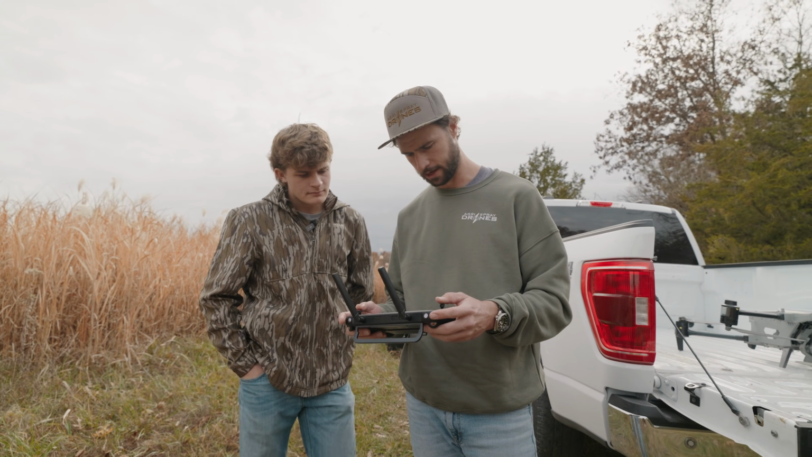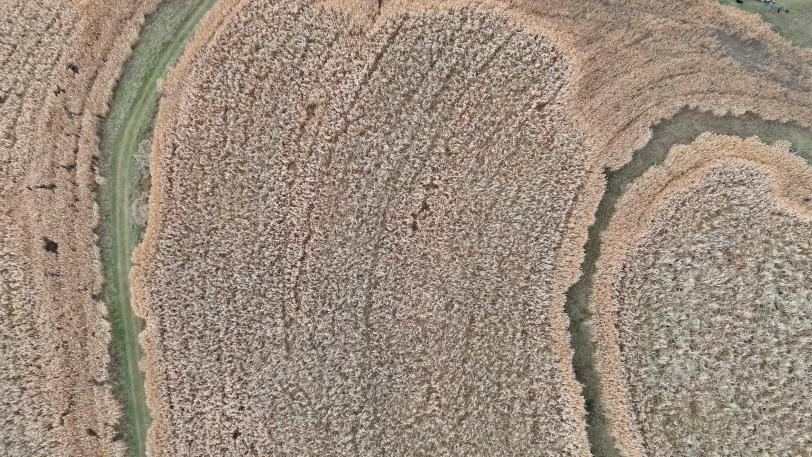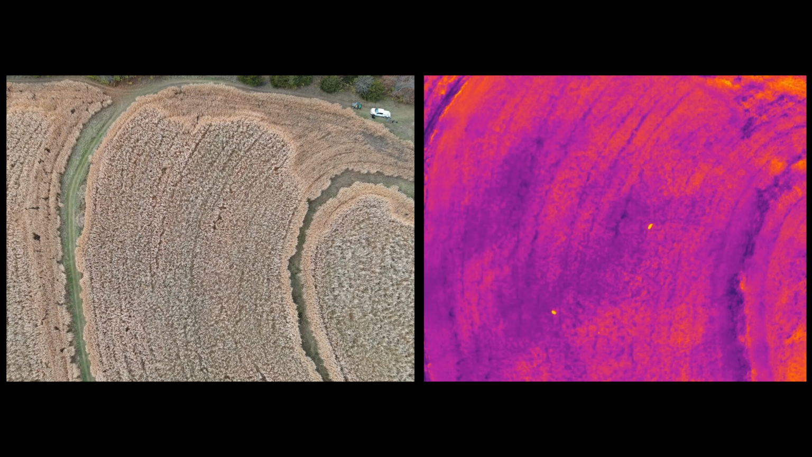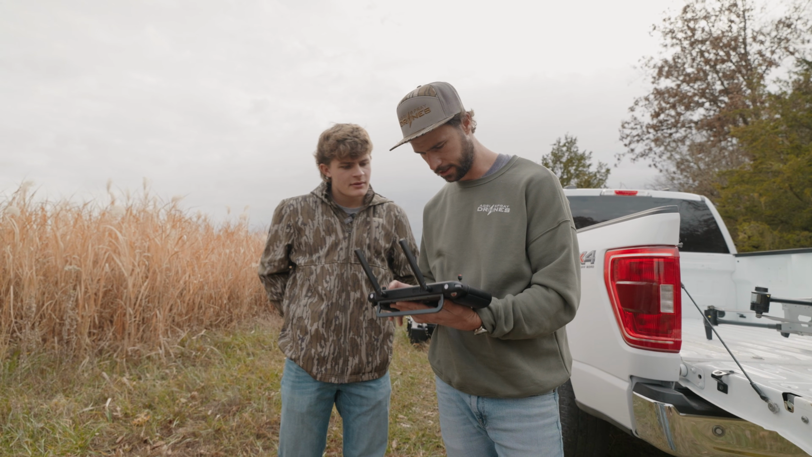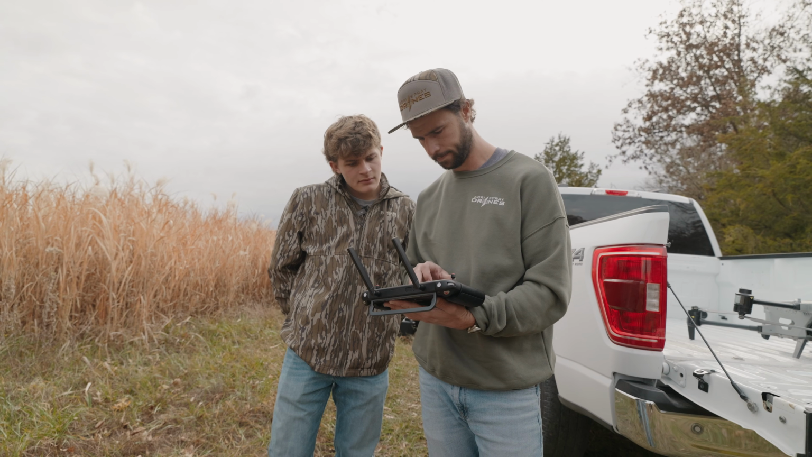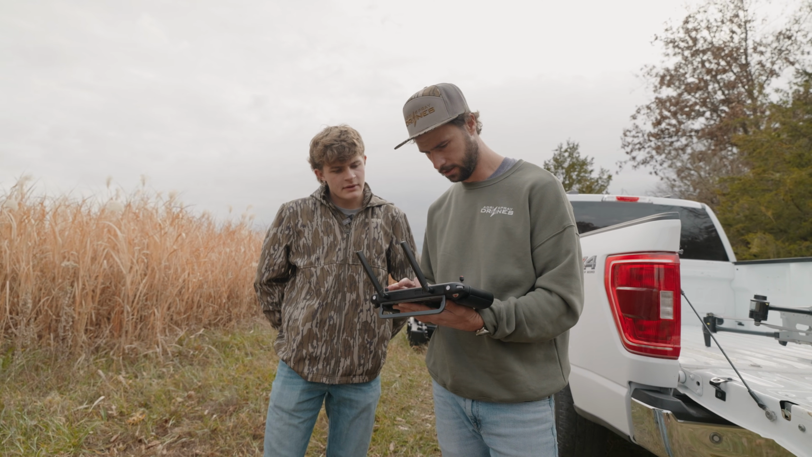So this is obviously the visible light camera, but then we can go split screen and see our thermal. Oh, wow, this one. Too soon to tell. So what you really gotta do is dial in the envelope it's looking for. So right now it's just sort of looking at everything. Gotcha. Well, looks like some are deer. Definitely animals right there. Yeah.